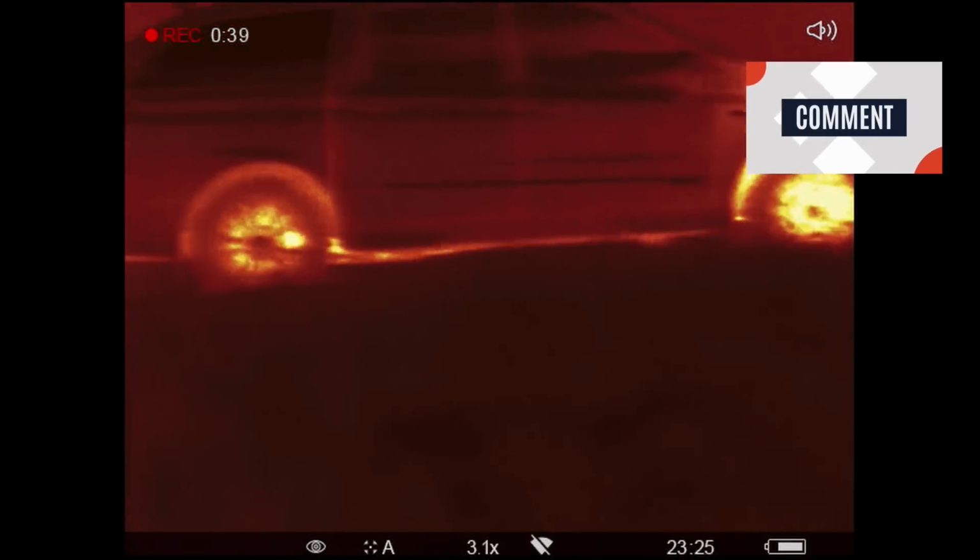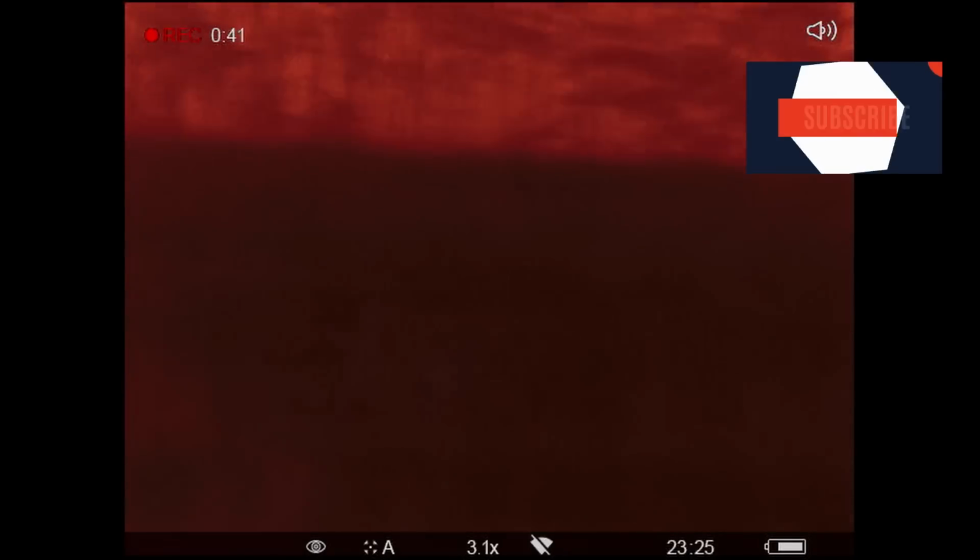I've just driven across and used the thermal to scan and pick up the rabbits that I just shot. Now I'm just having a look around while I'm there. And there's a hedgehog making its way towards me. It's nice to see them.